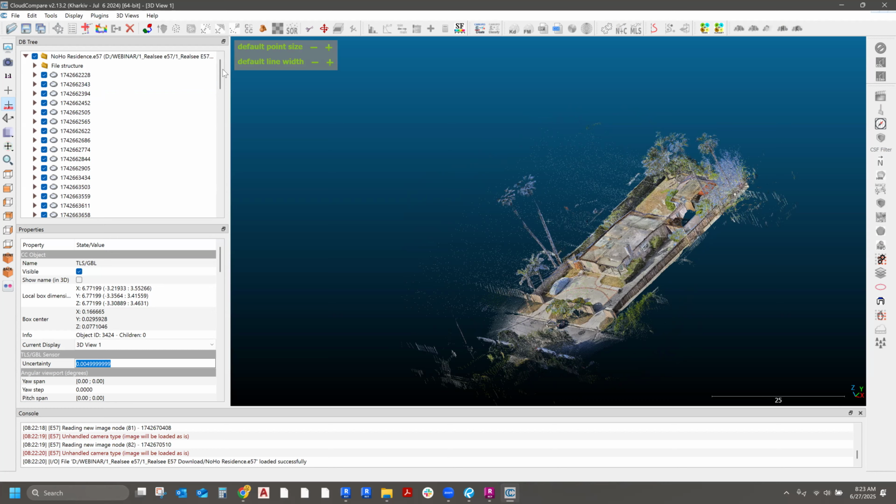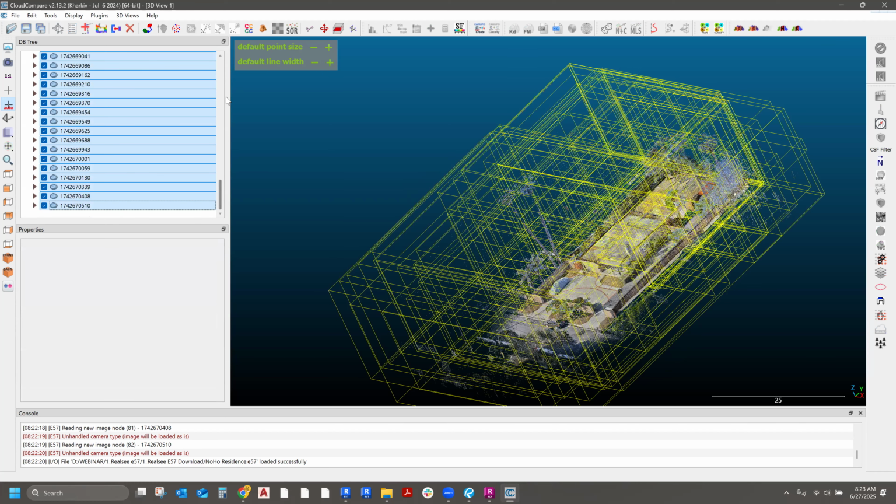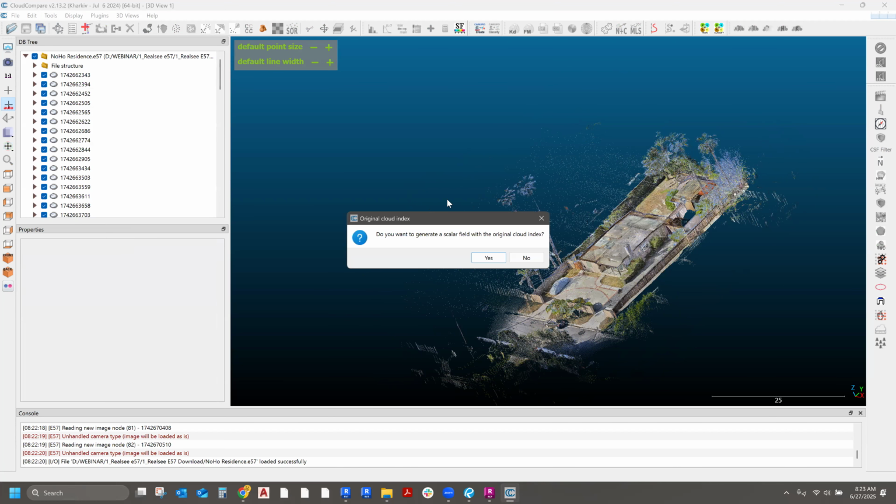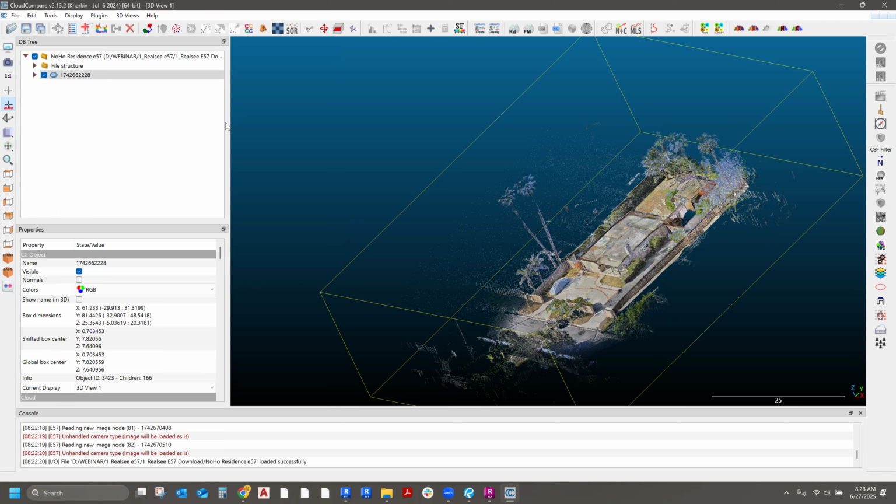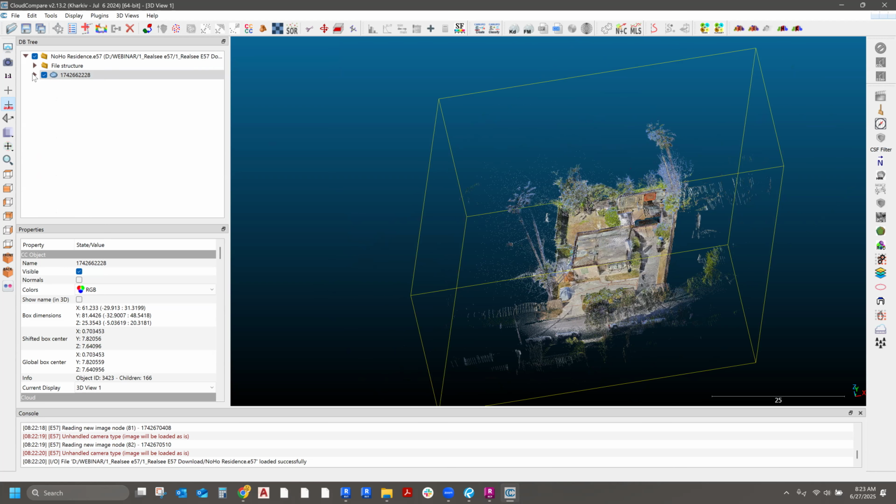The first thing we're going to do is click on all the scans on the left side, highlight everything, and then go to Edit and then Merge. When you get the screen asking if you want to generate a scalar field, you want to select no. If you click yes, you lose all the colors and everything becomes a rainbow. Now it has merged all the scans into one.